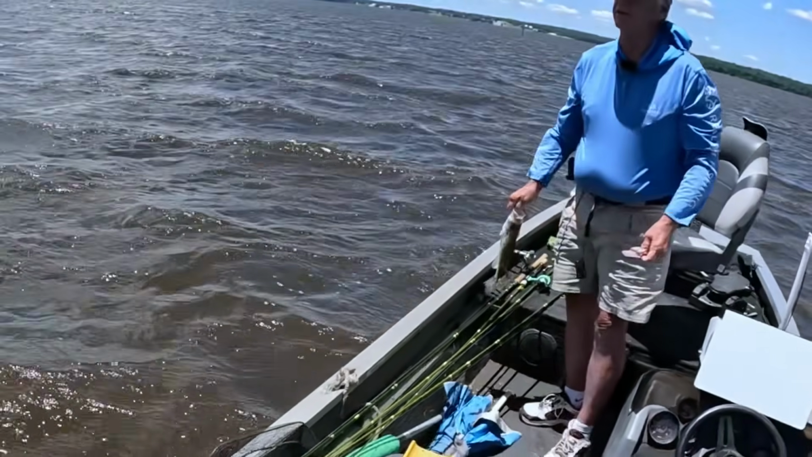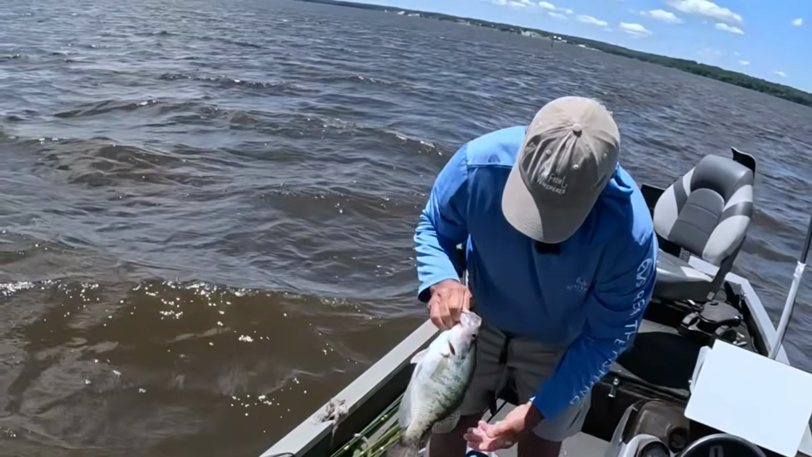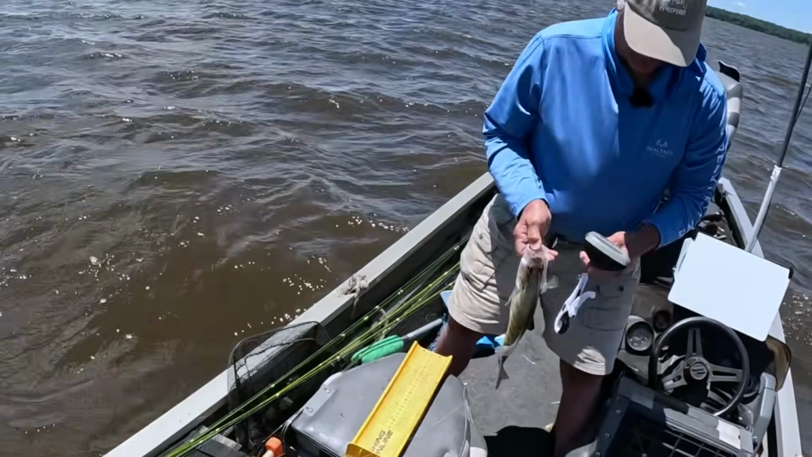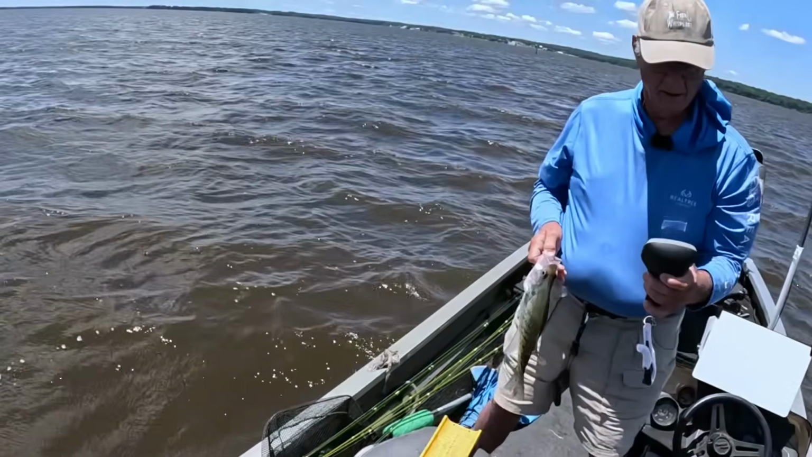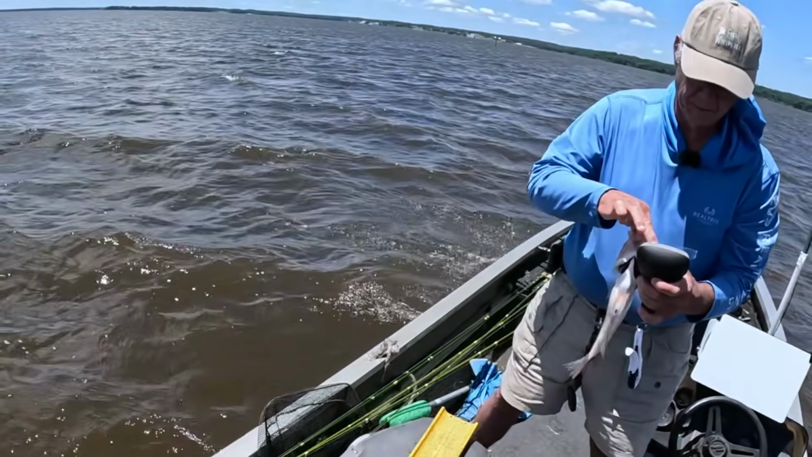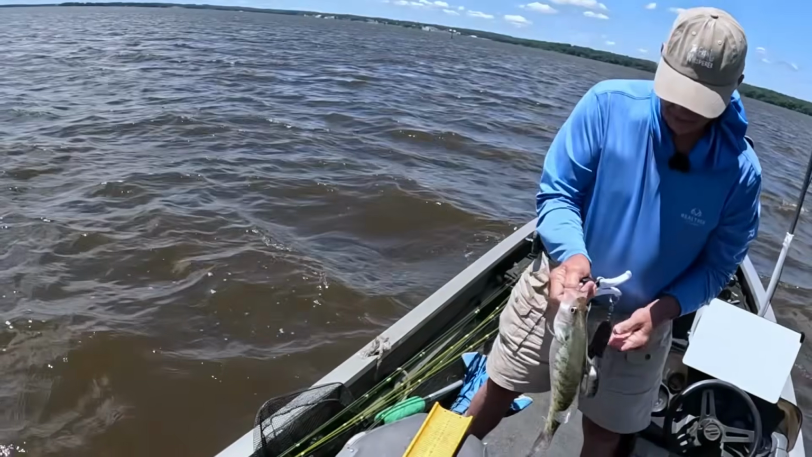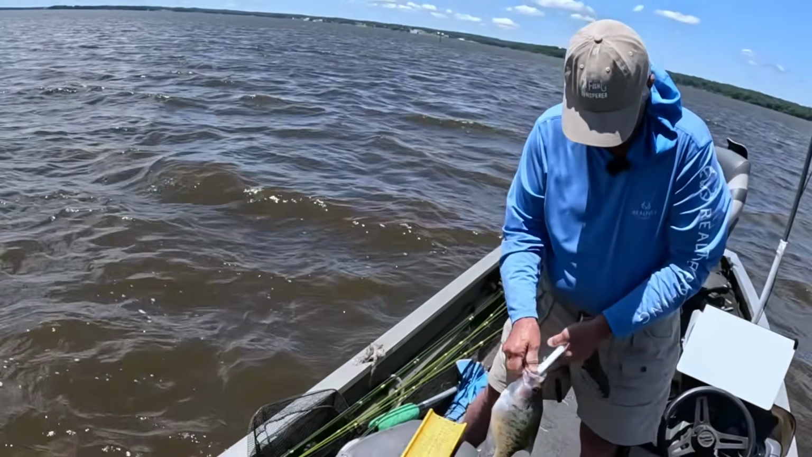Man, that wind is crazy right here. Look at the size of that thing. That's close to a 2-pounder, I imagine. Let's weigh this thing up and see. We ain't weighed a fish in a long time. I checked the calibration on these things. They pretty accurate, so it is what it is.